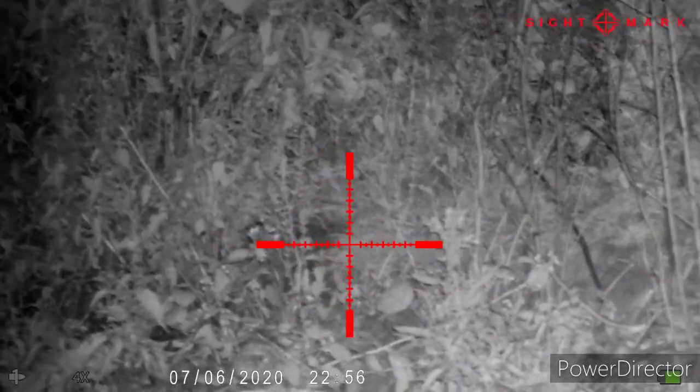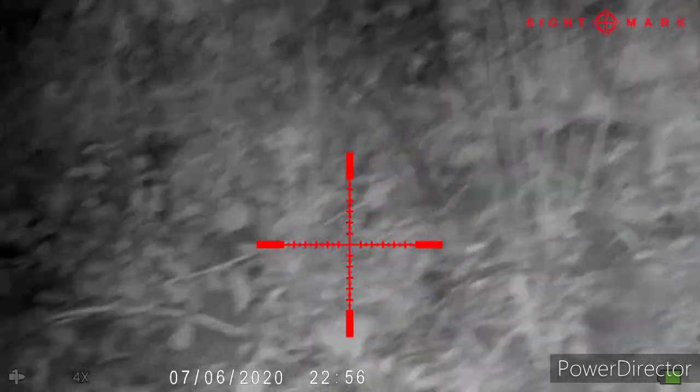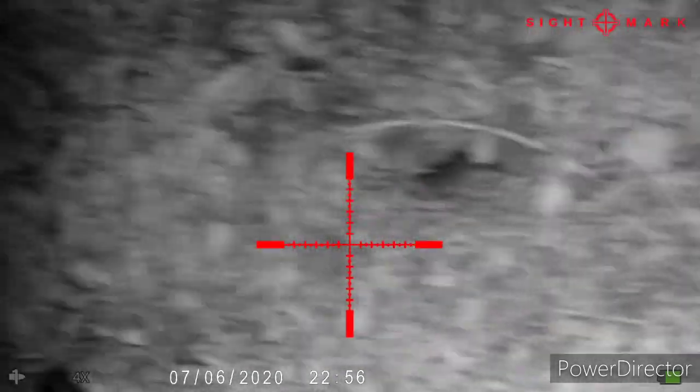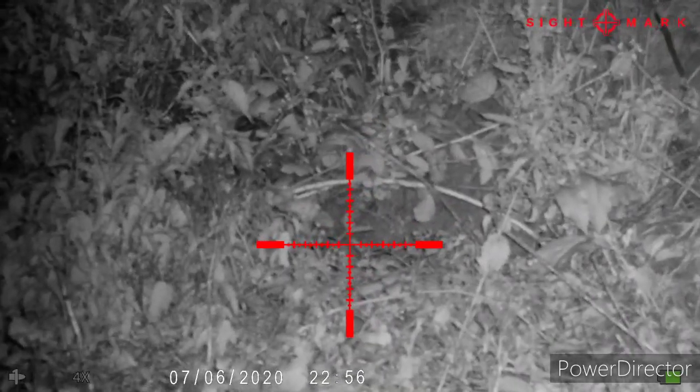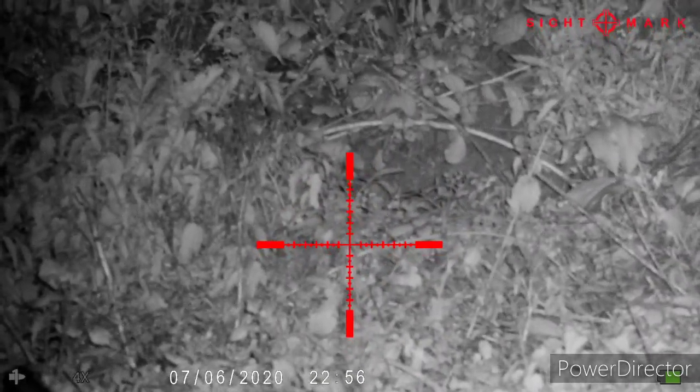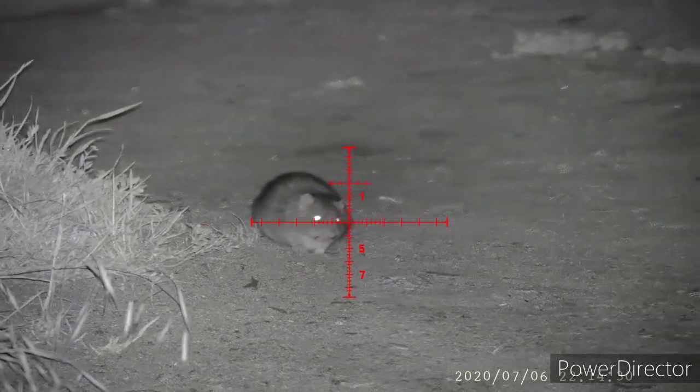You'll notice on the Wraith clips that there's no sound. That's the big bugbear for me. The Wraith doesn't have a microphone fitted to it, so it's no problem as you're shooting, but for recorded footage it's not very good, or I don't find it as good as the PARD, unfortunately.